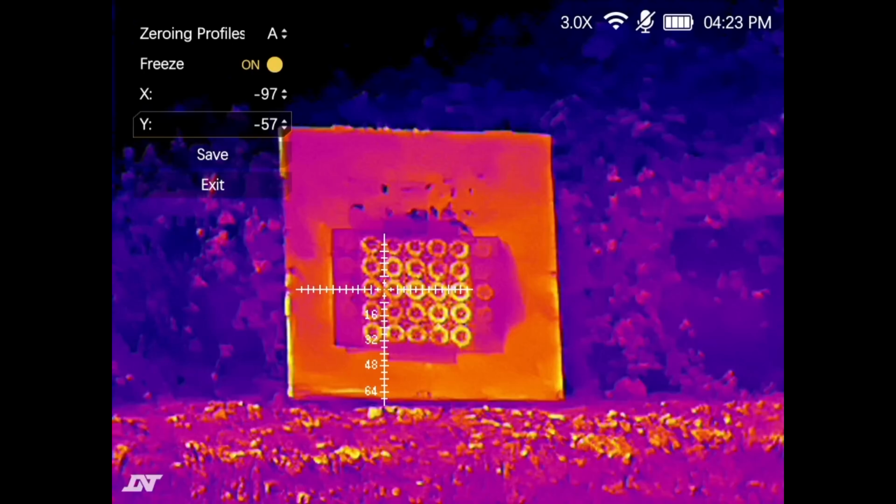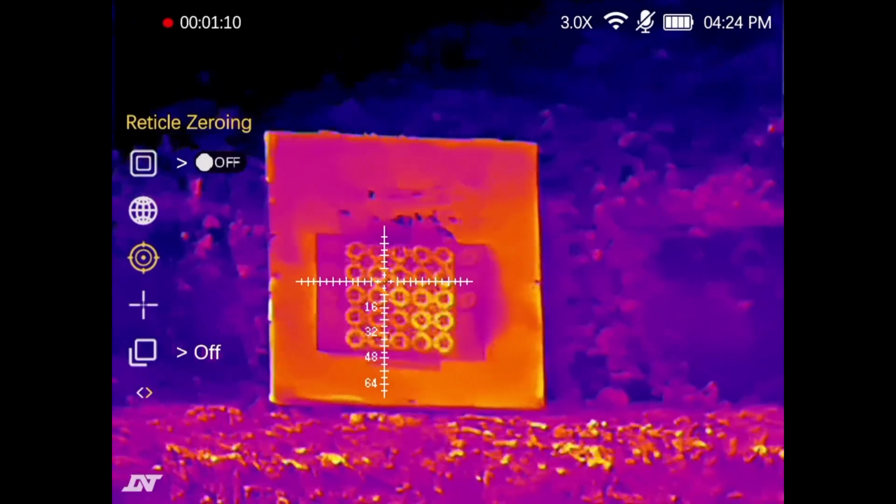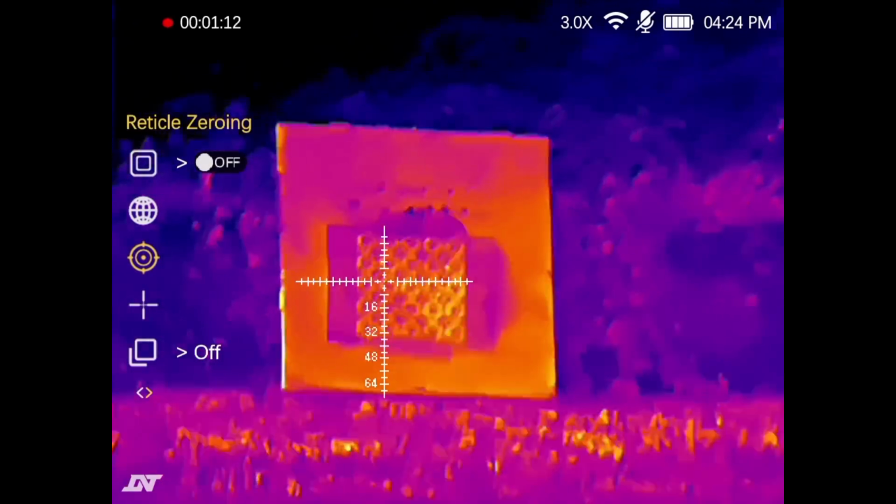No, I'm pressing the wrong button, bear with me. I'm still not great at buttons. There we go. Bring that up to there. That's it. So now press the menu button quickly to come out of there, down to save, press that, and we've come out of there.